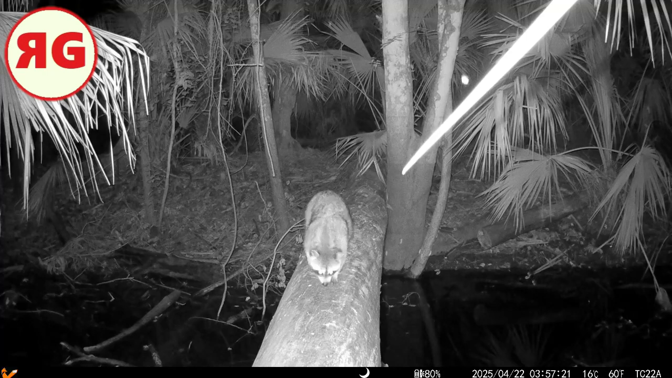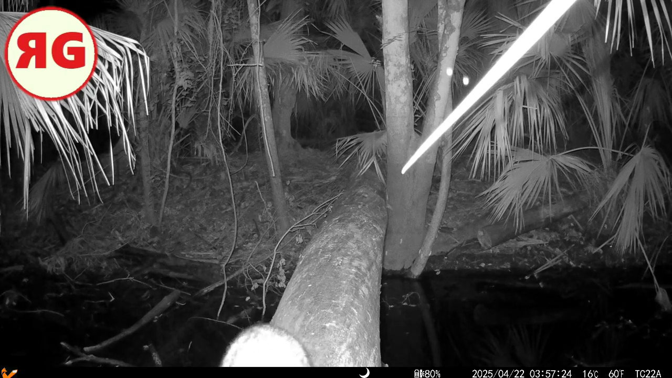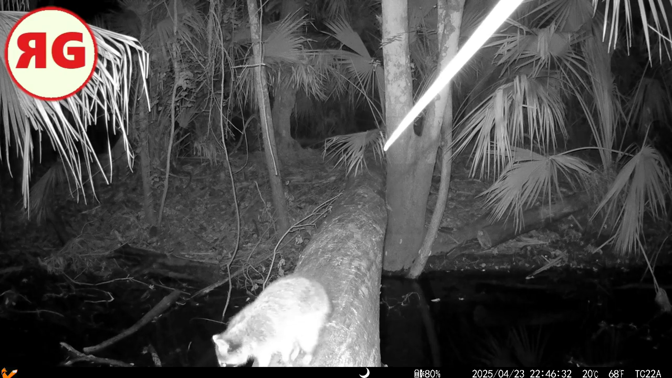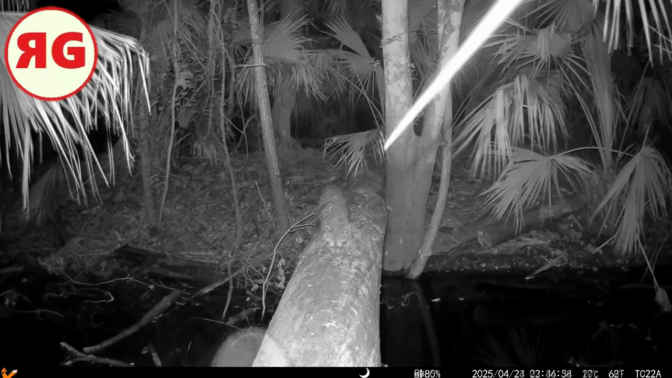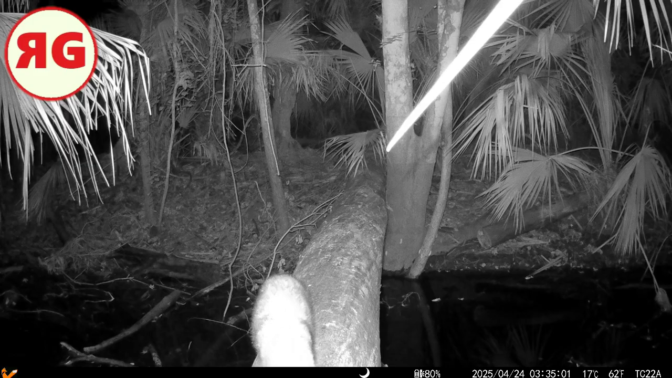Look at the size of this raccoon. He's like a heavyweight. It's like a Mike Tyson of raccoons. You don't want to mess with him. And here's another one. Not quite as large, although the face is kind of fuzzy, kind of fluffy there. And yeah, this looks like that first raccoon again. He's kind of big. I wouldn't tangle with him.